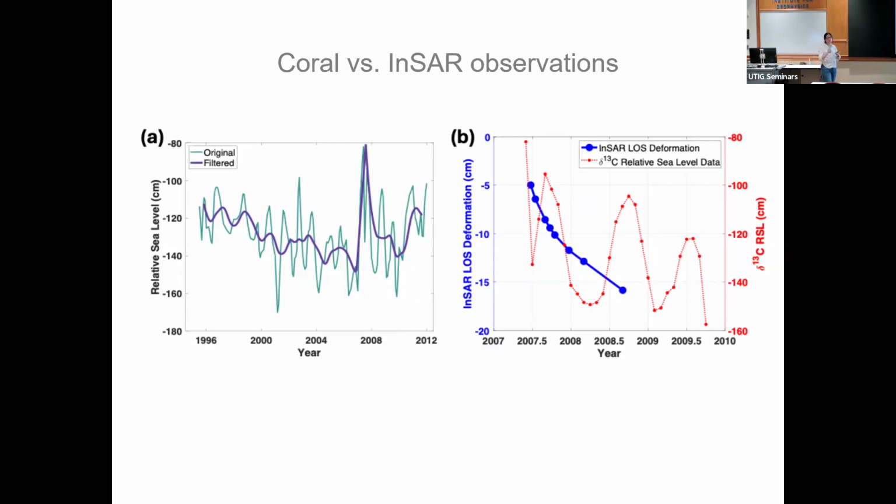But nonetheless, you can see the order of the amount of deformation and the decay rate, these important characteristics are all consistent. And again, this really is a way to confirm that both approaches, while independently processed, are likely capturing some common signal that occurred shortly after the earthquake.